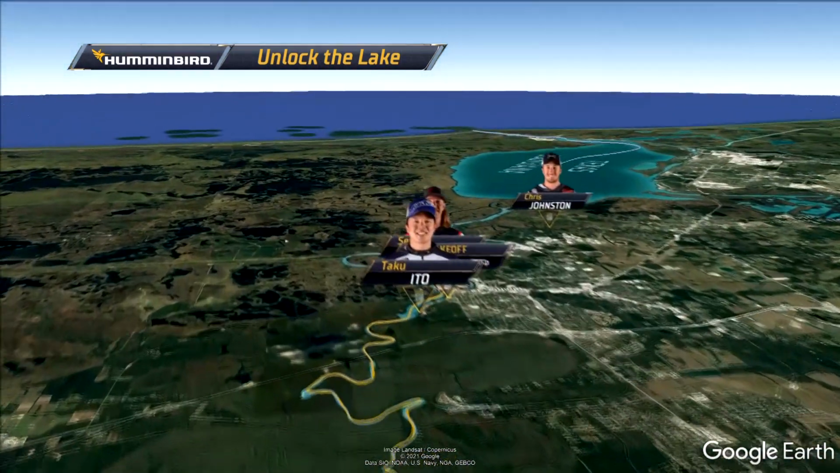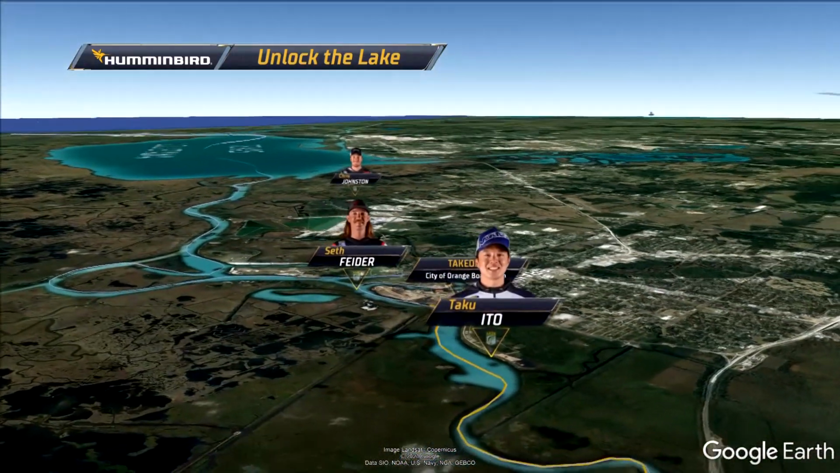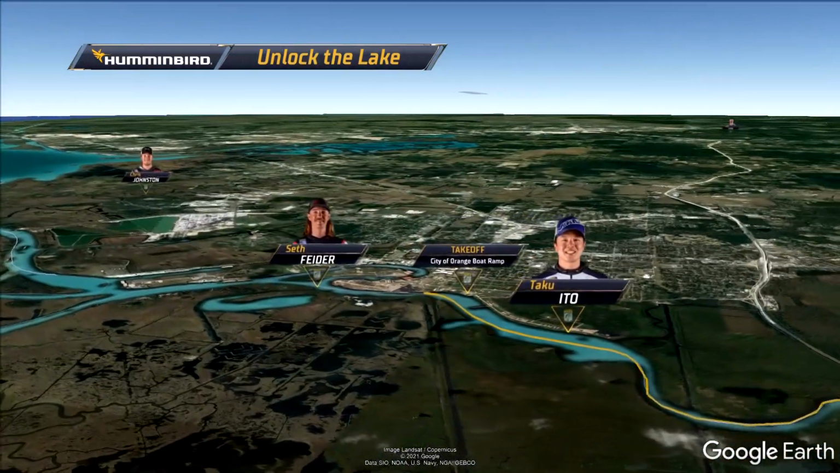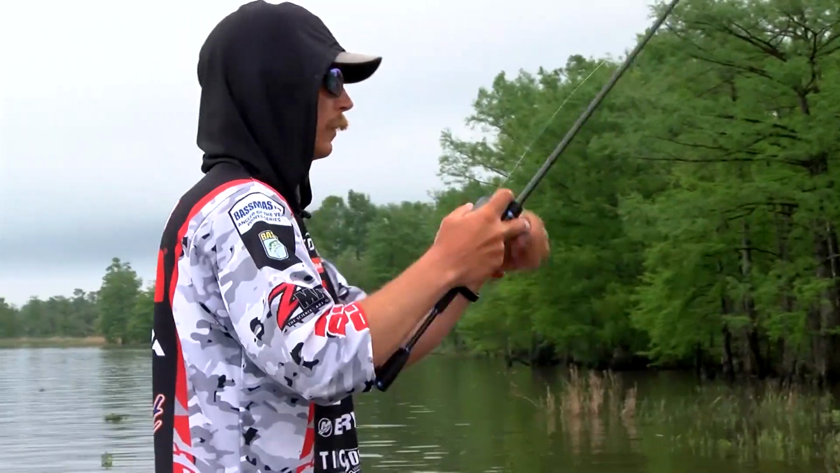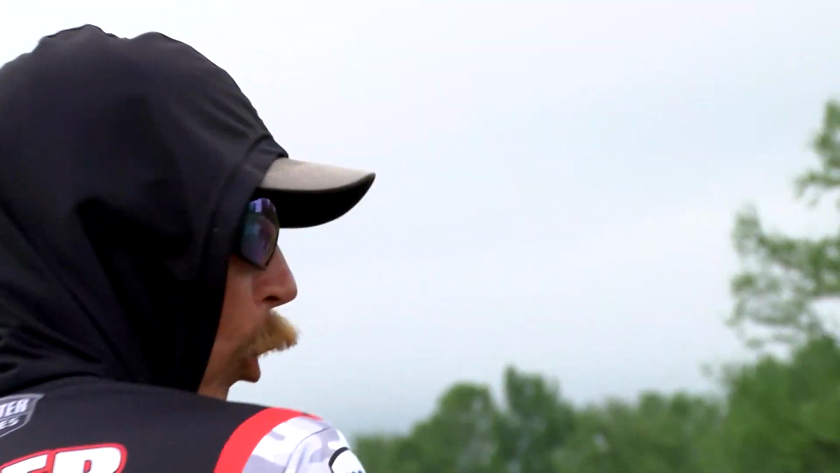As we make it back down the road towards Orange, Texas, we really started to see orange factor on day 3 and day 4, the weekend turn of this event. Seth Feider, Taku Ito highlighting those guys around Orange. Yeah, absolutely. Seth Feider, who after his performance here, end of day number 2, said, why would I go anywhere else?